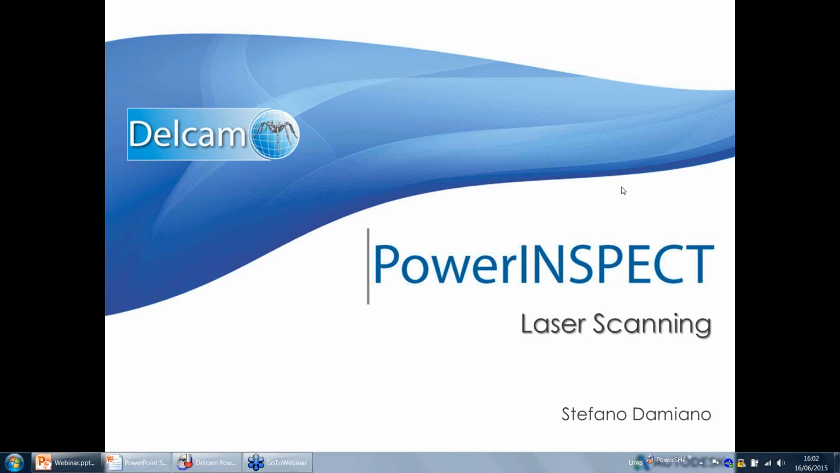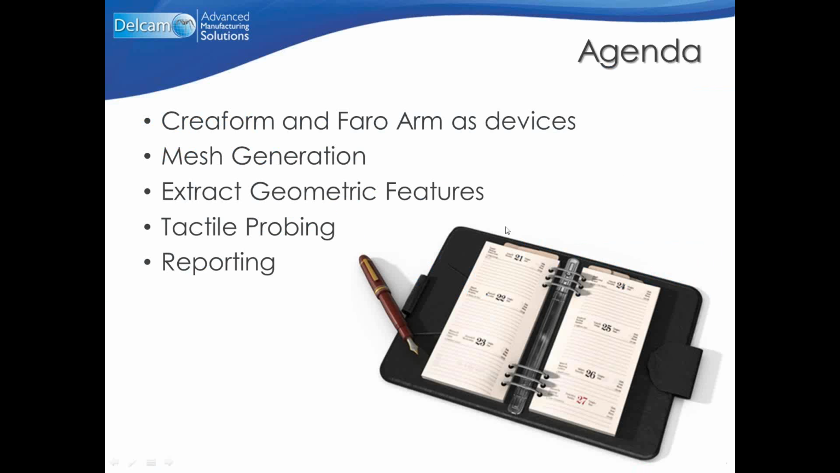So, let's have a look at what we have in our agenda today. In this session, I will show you how PowerINSPECT can easily measure a part using either the laser scanner or the tactile probe. In order to do that, we'll be using the Creaform Metroscan and a FARO arm as measuring devices.